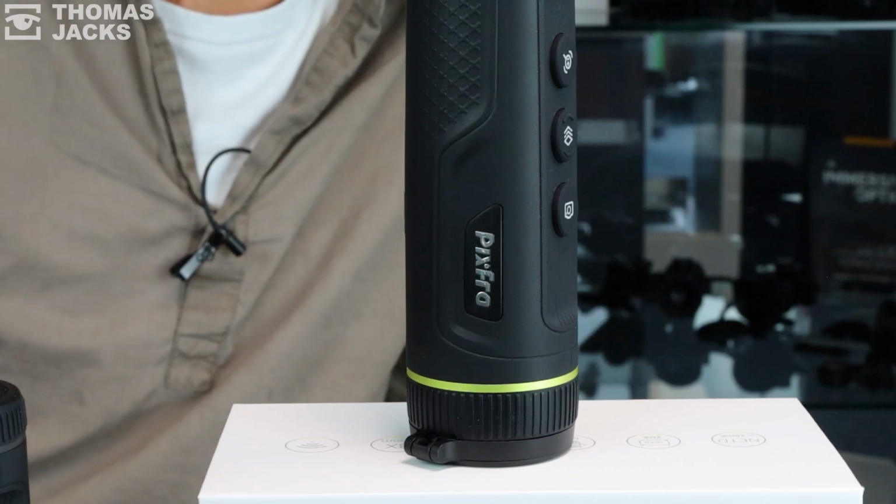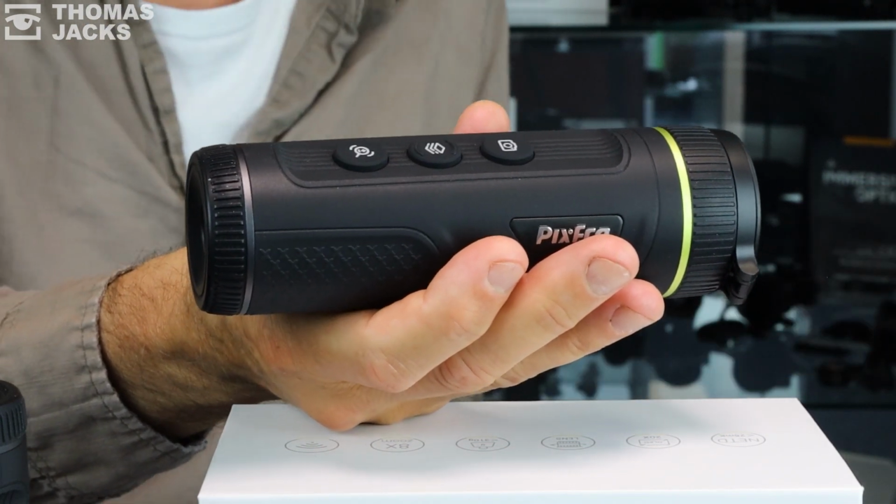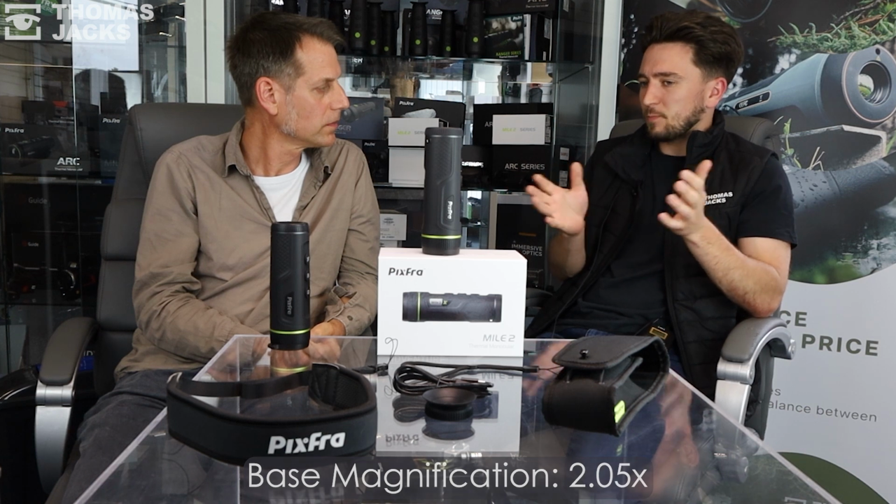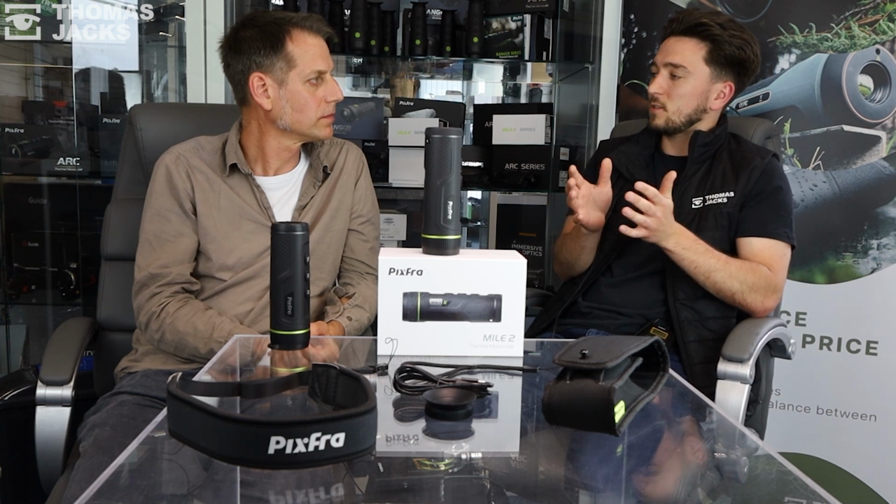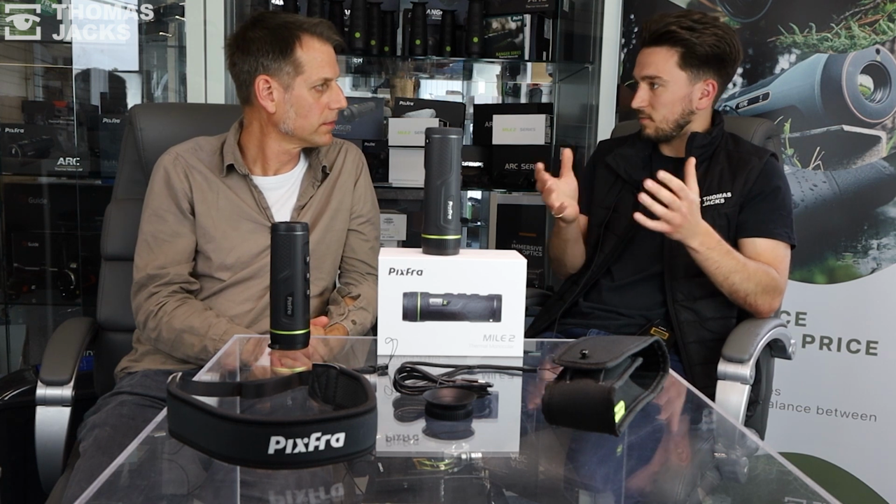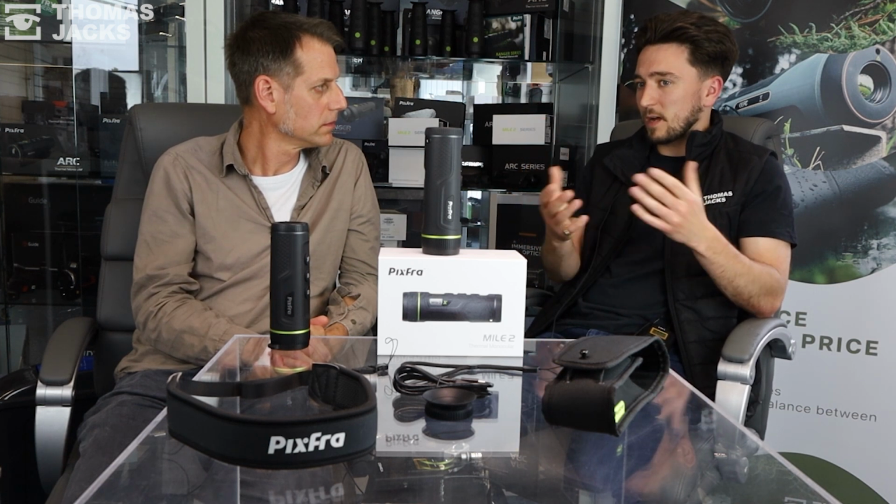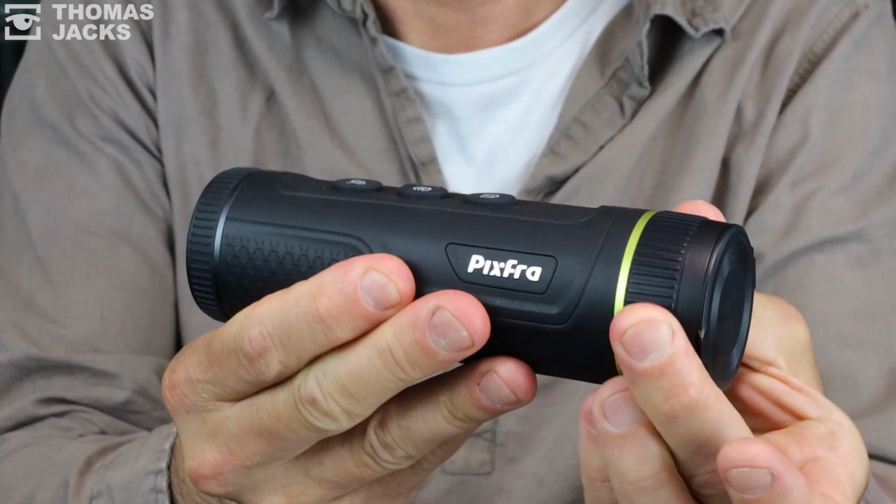Yeah, 100%. The two factors that we want to find out about are field of view and the base magnification. In terms of field of view, you're operating between 14 and 15 degrees. Base magnification is 2 times, somewhere around that. And it's best of both worlds. I think that's what's great about the product, and that's why it fits such a good sweet spot. Obviously, the price is definitely one of the biggest things, because it's price versus performance, as I said before. But being able to have a nice wide scanning area whilst also being able to push out to bigger distances, being a manual focused product as well. It's got everything you need for so many different applications.